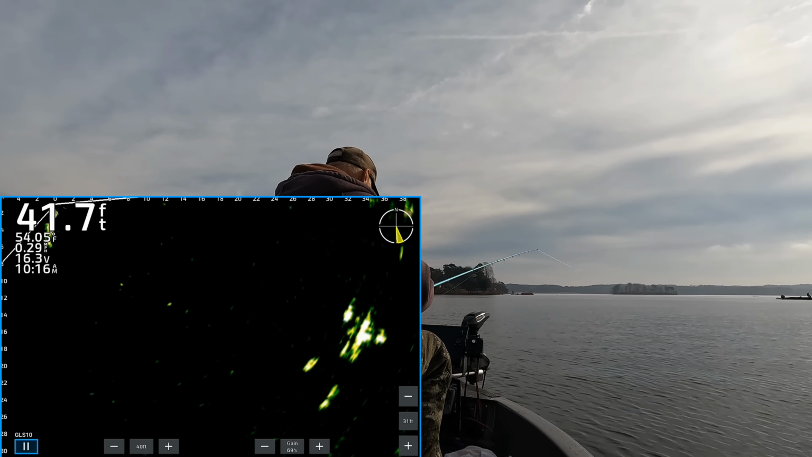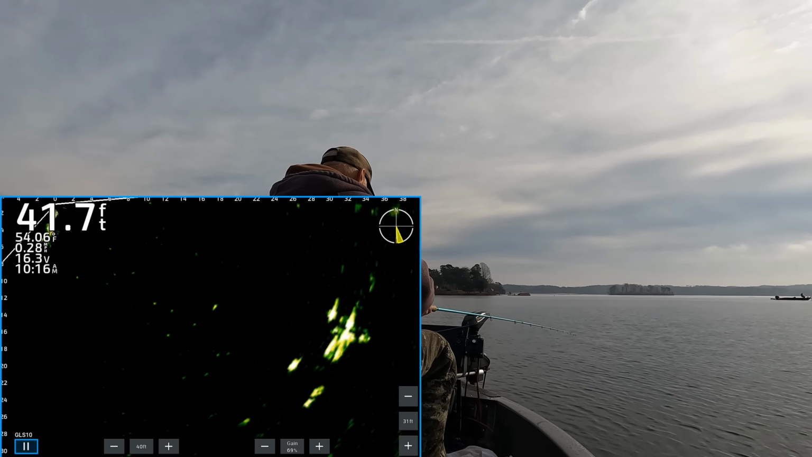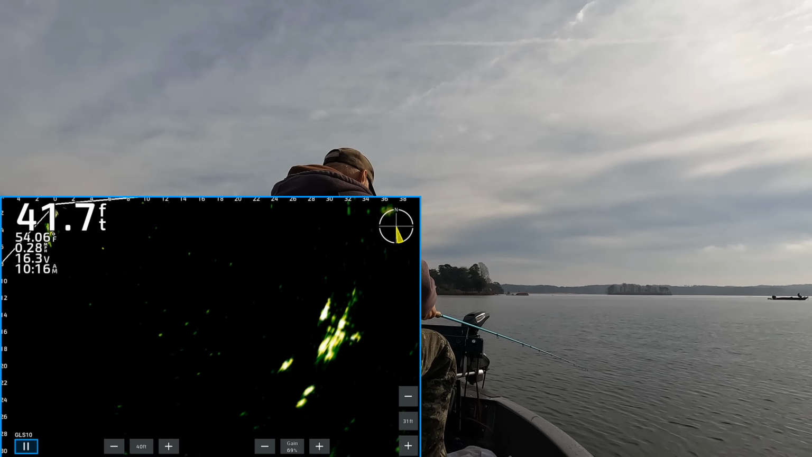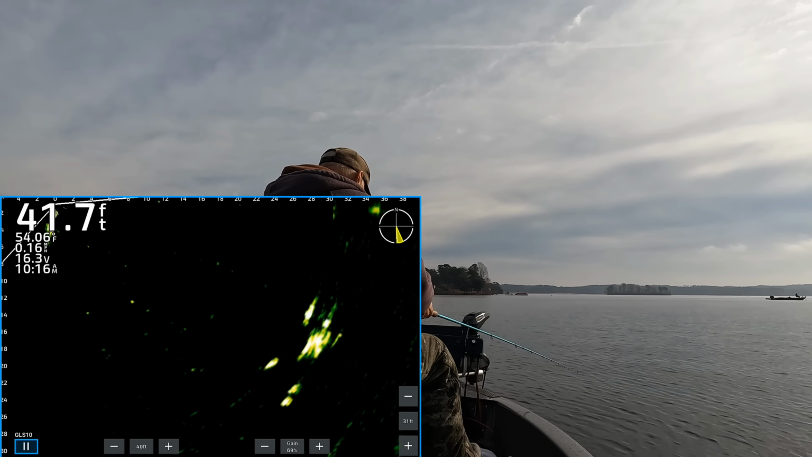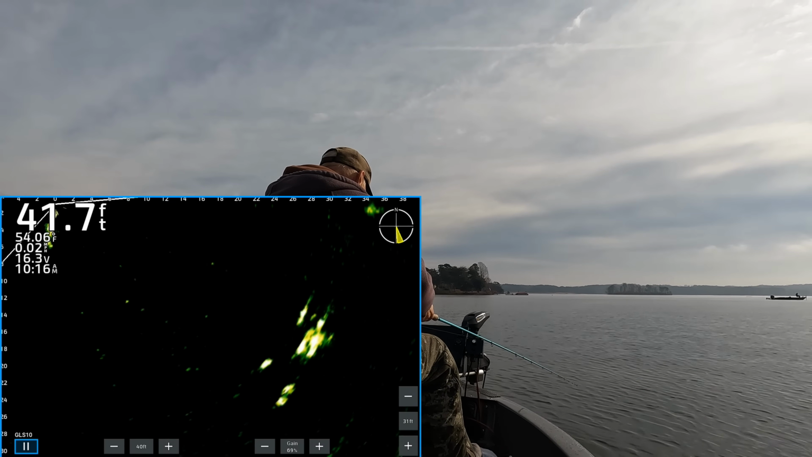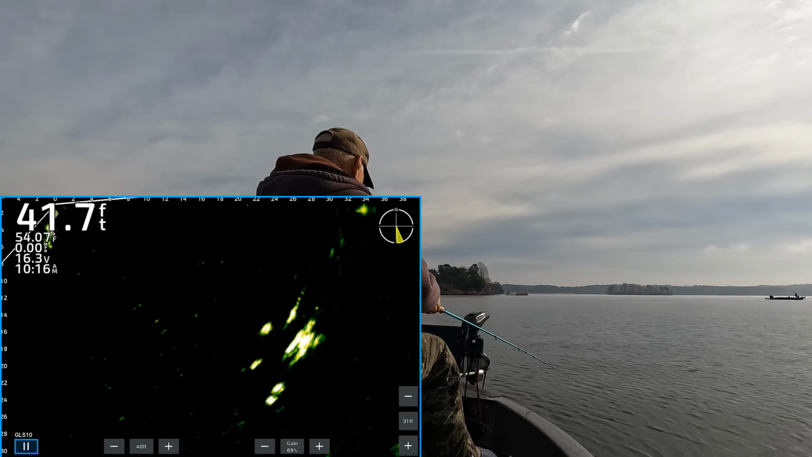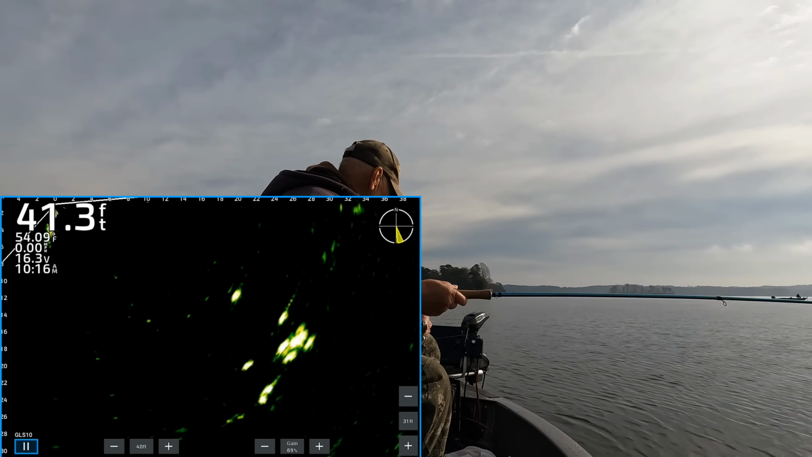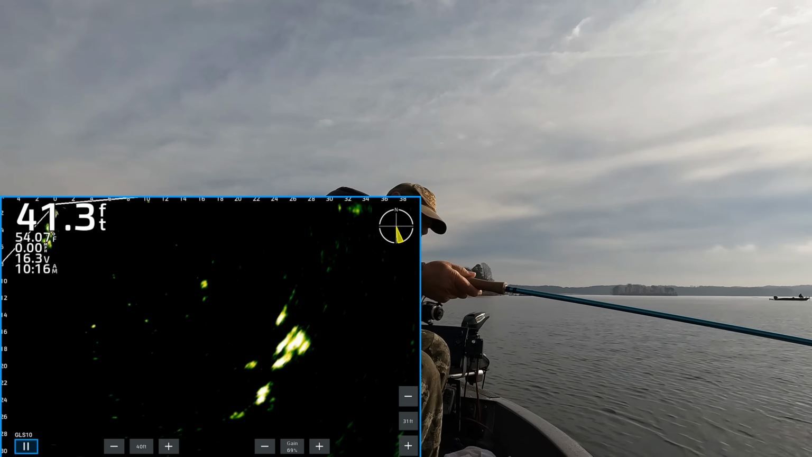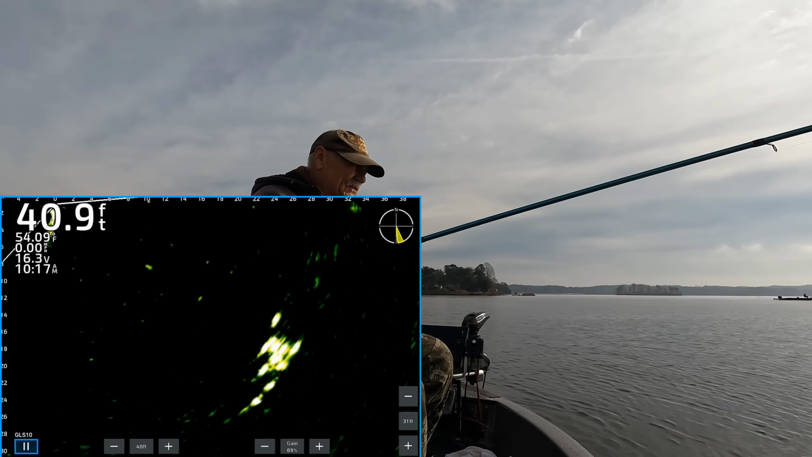Perfect. Hook up. Like I said, I never seen him. Let me spot lock it. Never seen him, but I lost my jig. I don't think he's that big.